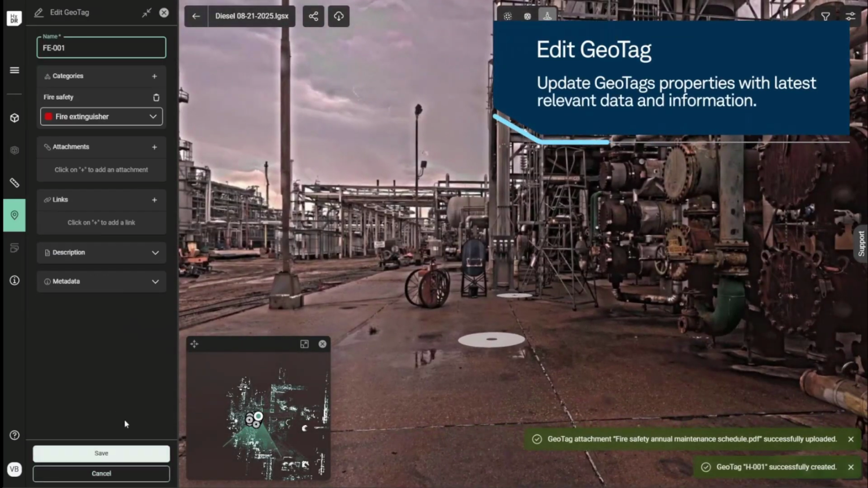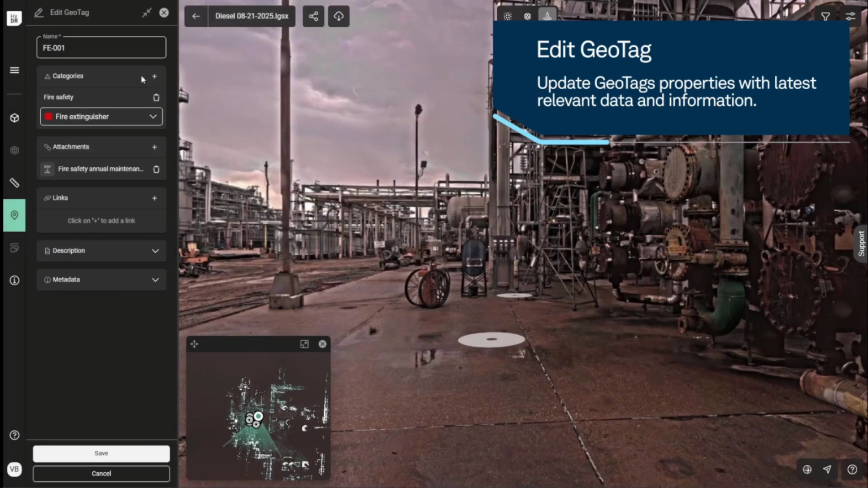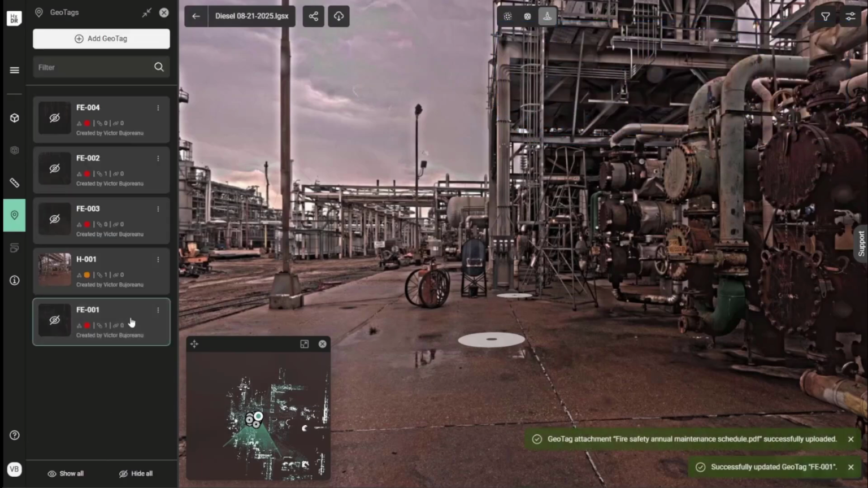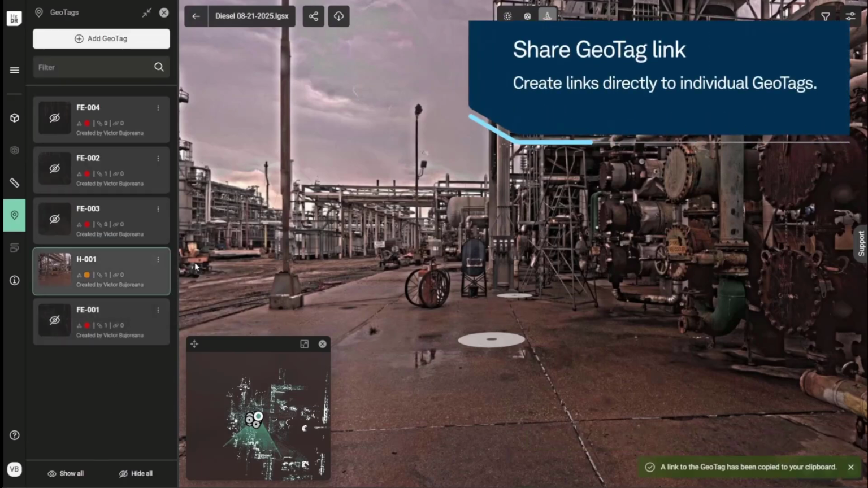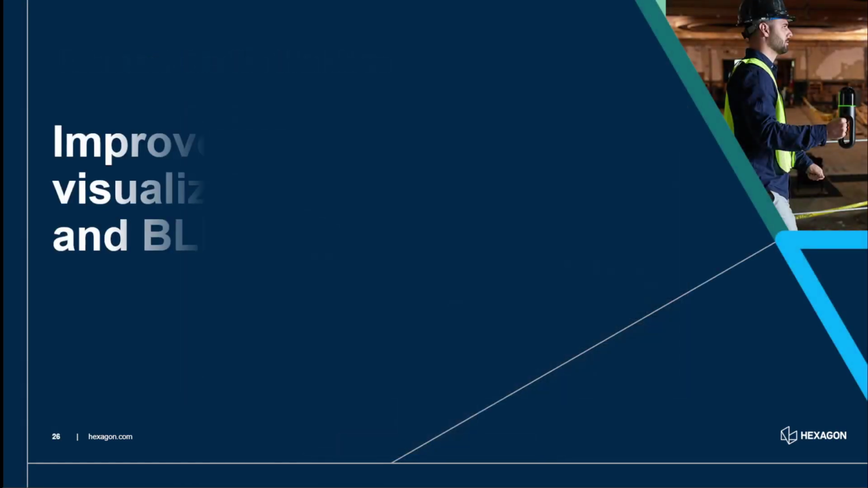And of course, you can update any other existing geotags. In this case, we want to add that same attachment to the fire extinguisher within the scene, and we just save, and that will also upload directly to the platform. And then you can share: click on the ellipsis, then click share geotag link, and you can share that with anyone within the project, and it will drive them directly to that location.